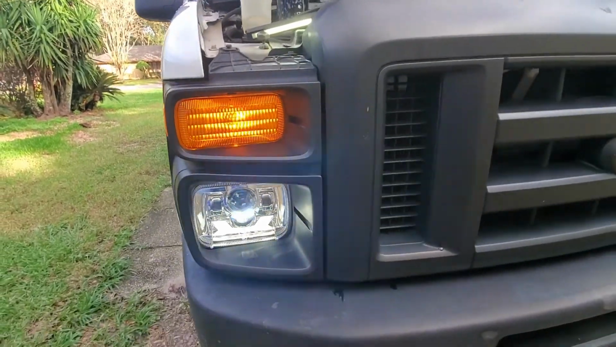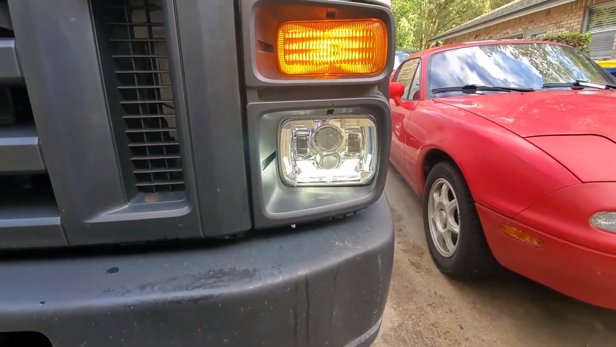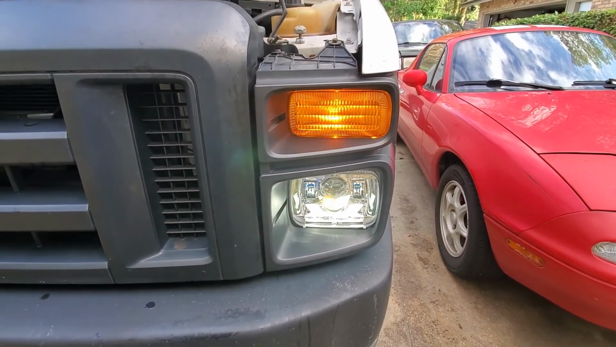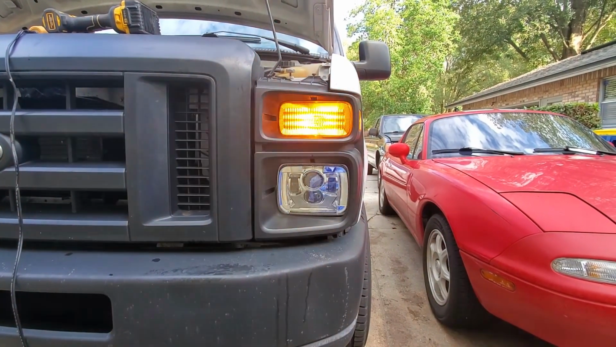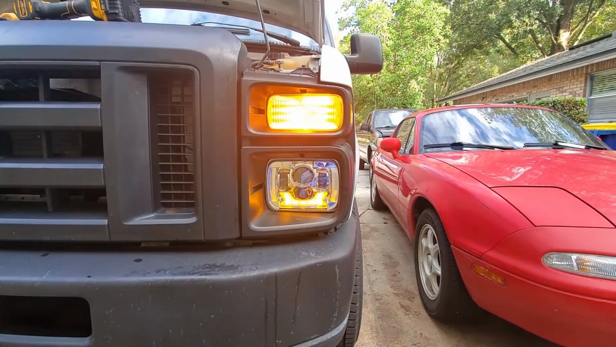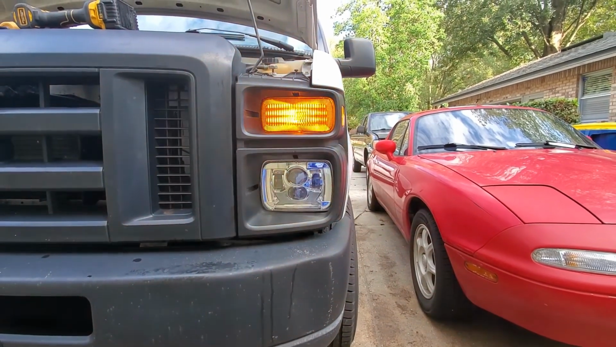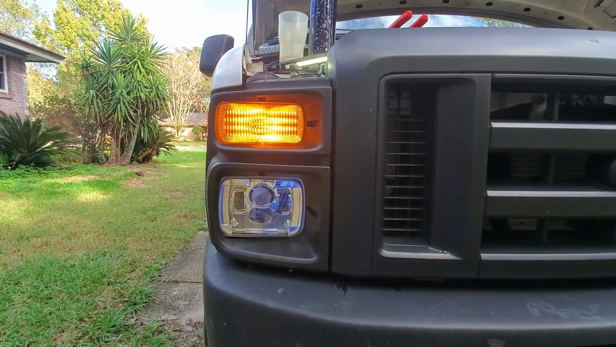So that's both sides done. Now I'll put the turn signal on. So it's kind of out of sync, but I don't care. That'll work for me. And the same on the other side.